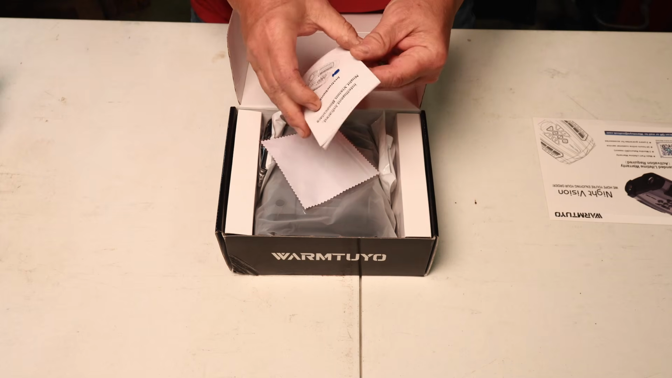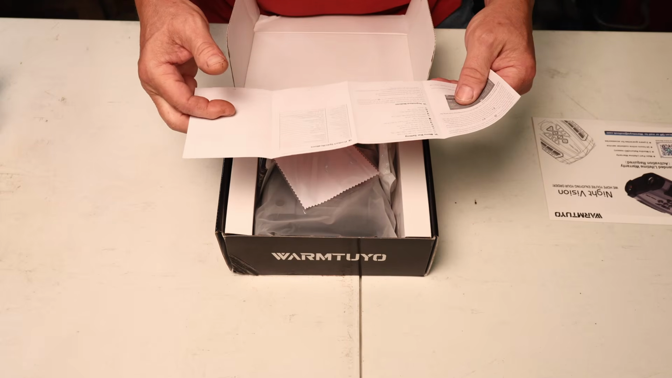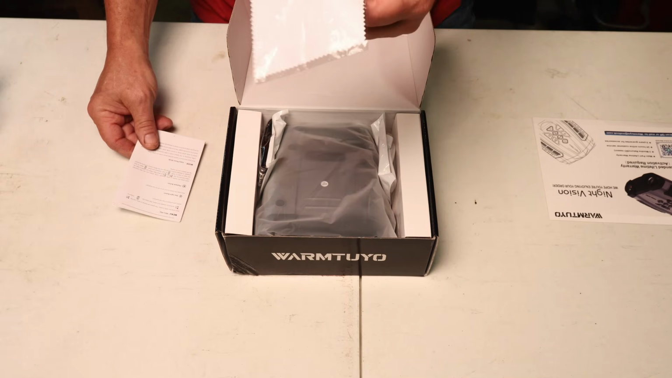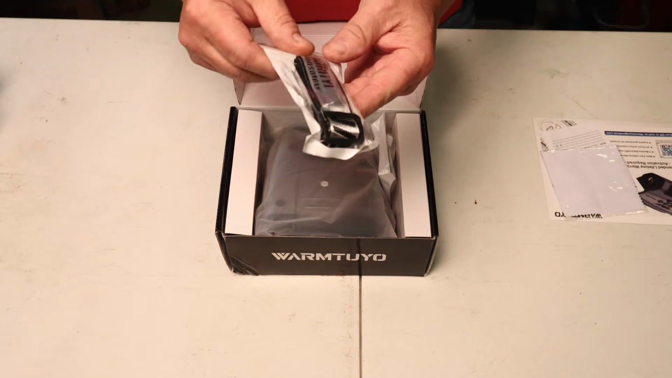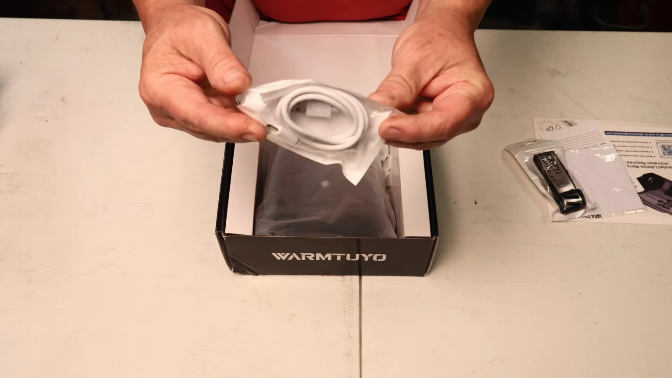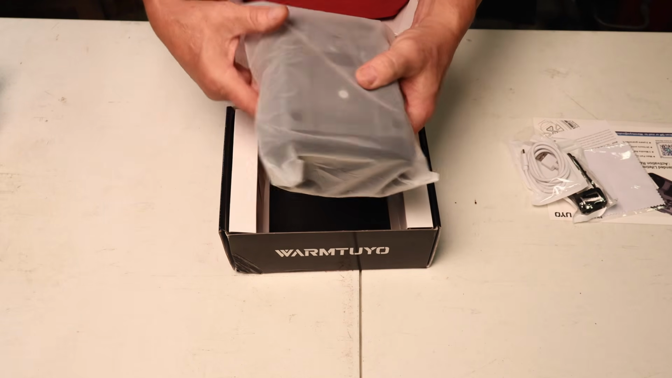But you got your directions. Directions are actually pretty good. They're straightforward. And you'll find that this thing is pretty intuitive. I really didn't even need them, but I did read them. And you got the lens cleaner. And this is your strap to hold it. And we'll install that. You've got your charger, USB to USB-C. And we've got our goggles.